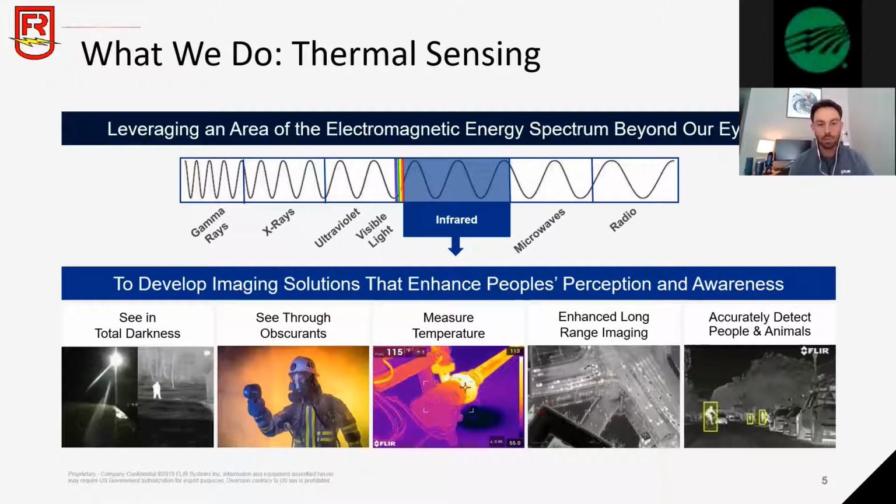We can see through obscurants like smoke and fog. We can measure temperature, meaning we can extract temperature values out of every pixel within the image. We can do enhanced long-range imaging, and we can accurately detect people and animals using some of our machine vision and AI cameras.